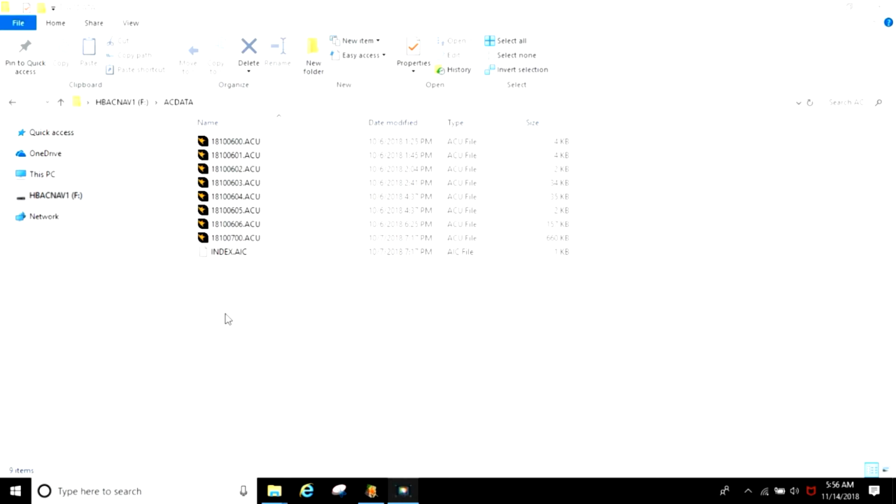On your Lines card, you have a folder called AC Data. Inside that folder are the recordings that you make in AutoChart Live. In other words, when you start recording in AutoChart Live, it creates one of these files. And when you stop recording, it closes the file. So you're ready for the next recording. So that's how you break it up into chunks.